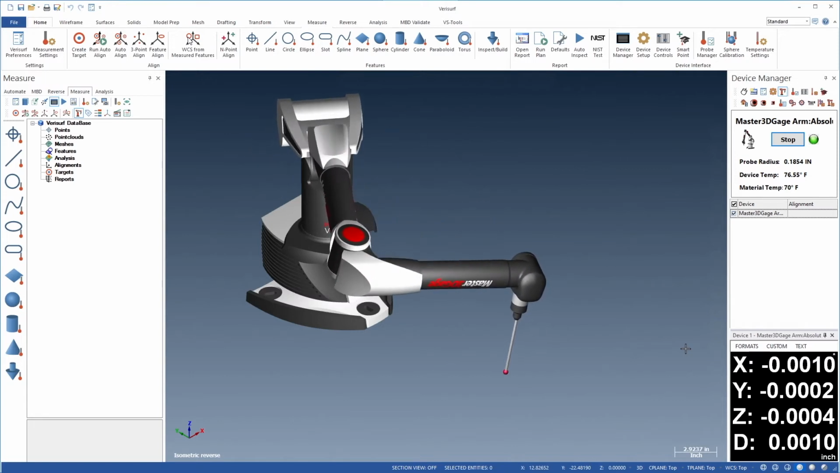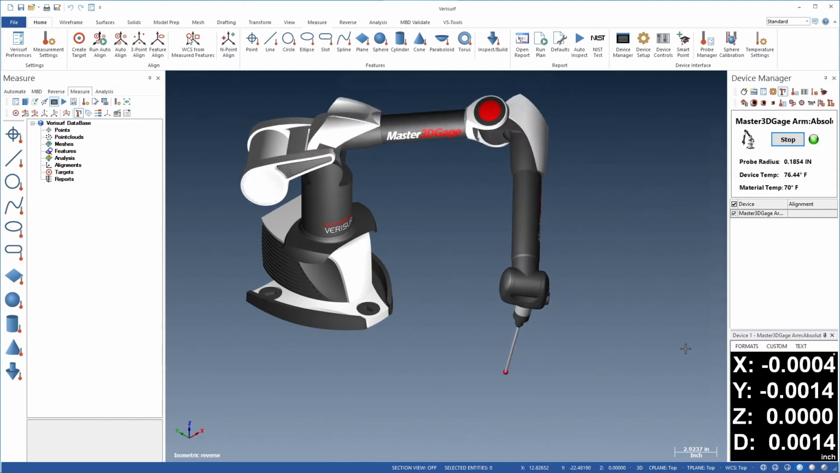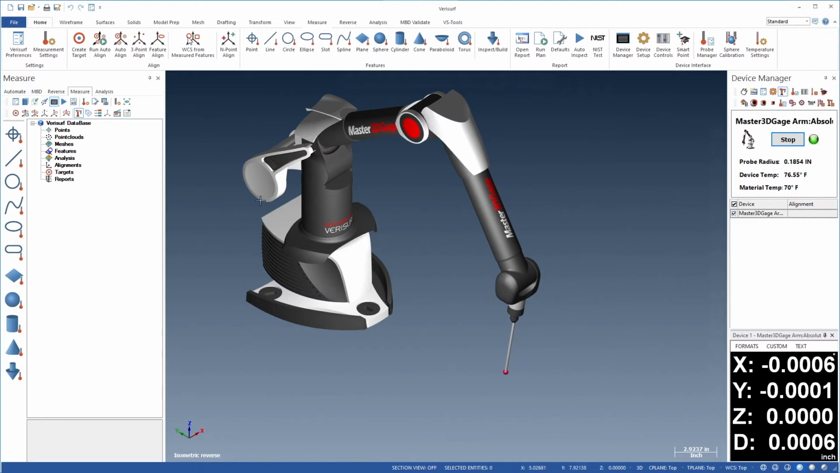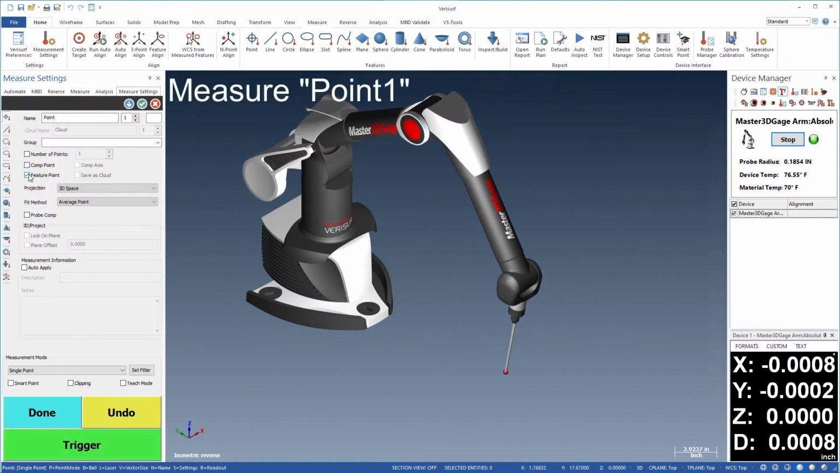If either test shows large deviations following calibration, it could be due to device or nest movement or flexure of the probe shaft. We can quantify the amount of deviation by recording the apparent probe coordinates as we articulate the arm. We'll choose Point Mode and enable Feature Point, leaving Fit Method set to Average Point.